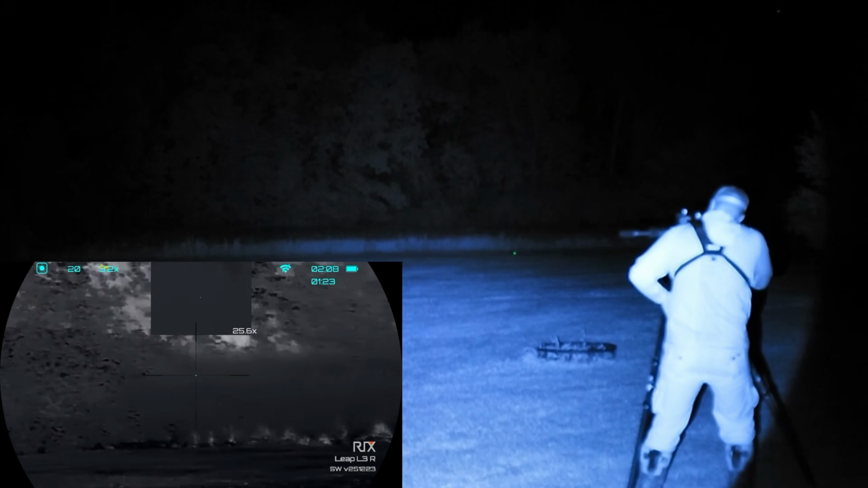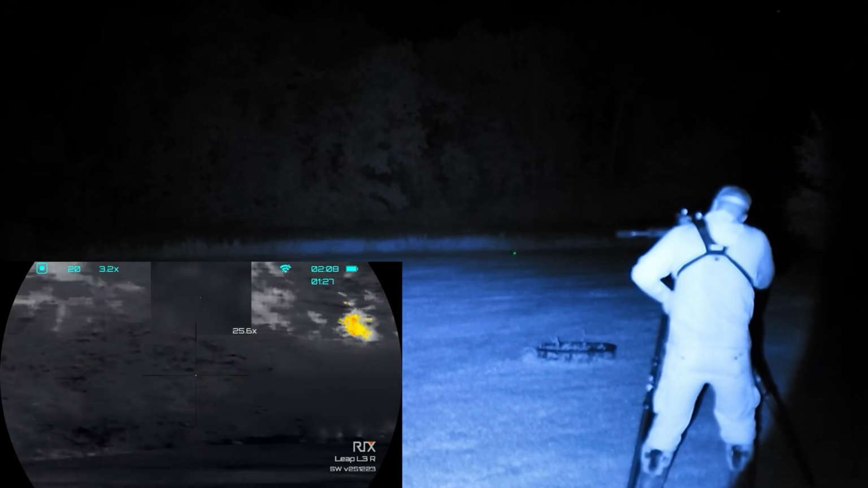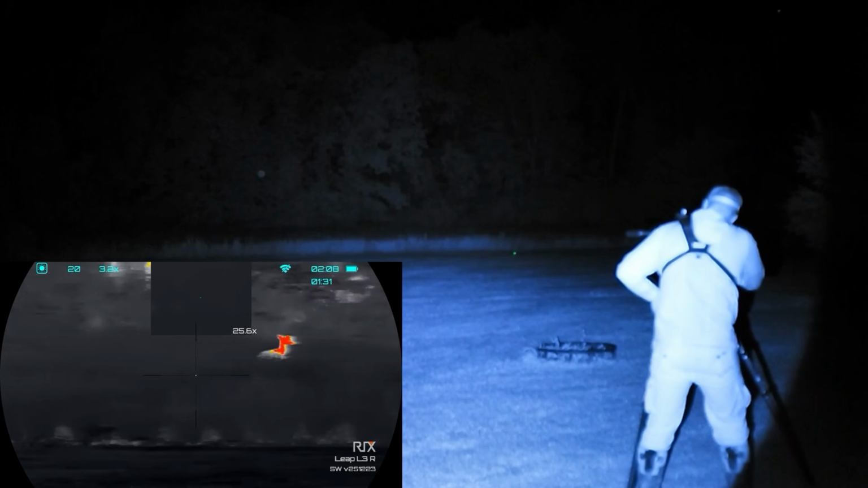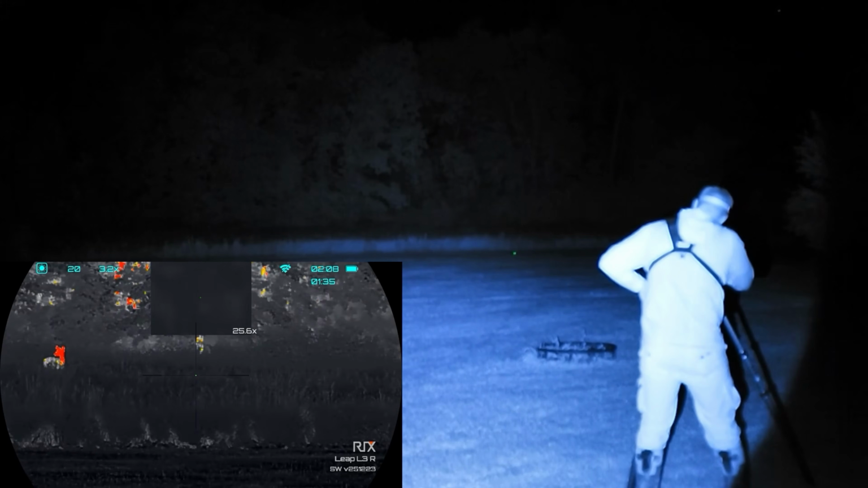And then this doe came out at the same time back there, and I try a different Fawn Distress here, and then I end up having to move into a pup distress before this coyote comes back out into the field.